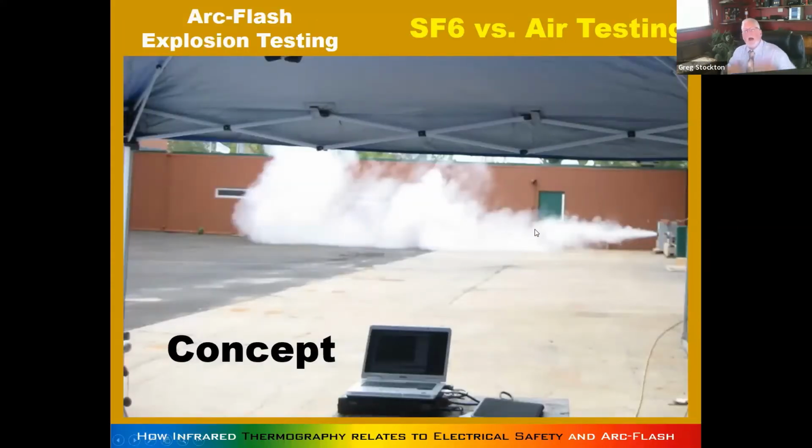So that's kind of thermography. You go out, you make reports. They're beautiful. You send them to people. They go fix the stuff. The world's a happier place. And as part of this presentation, I thought I'd show something.